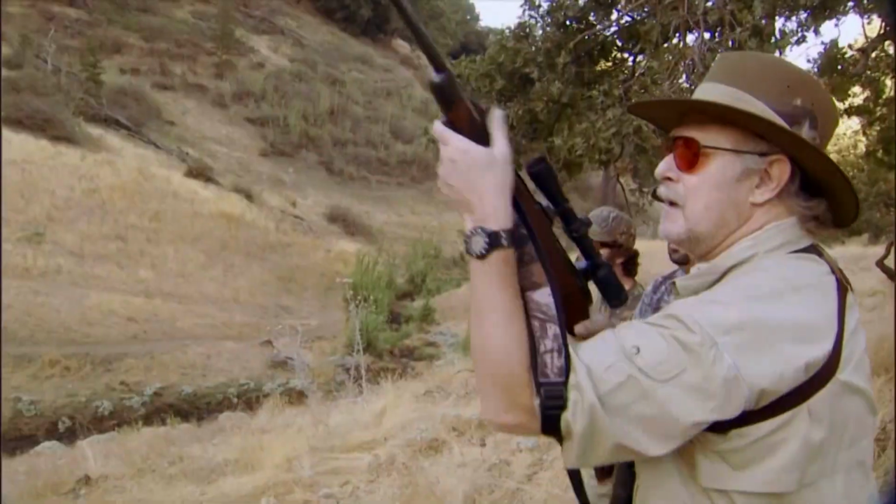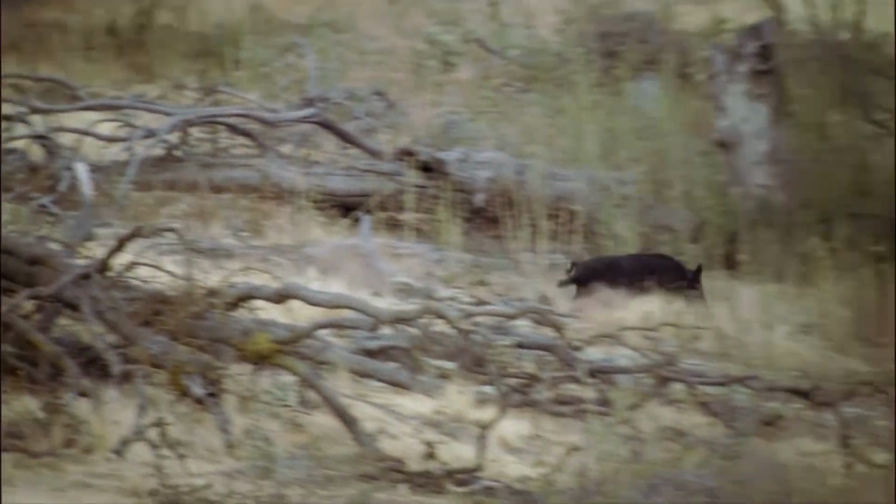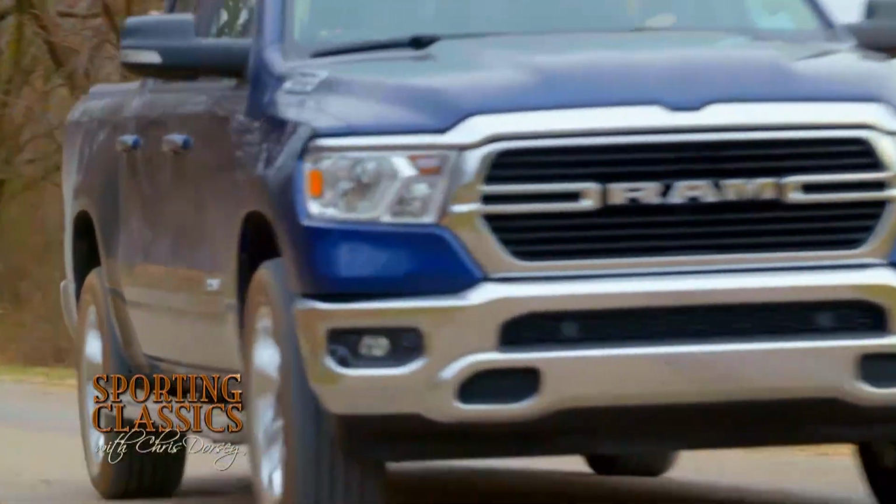And I always love hunting them because they're hard to hunt, the action is quick, and sometimes I've had them hunt back on me. Trying to control the feral hog population by hunting one at a time sort of feels like emptying the ocean with a bucket. It's never going to happen. But it's better to make a small contribution than none at all, and it's a whole lot of fun.